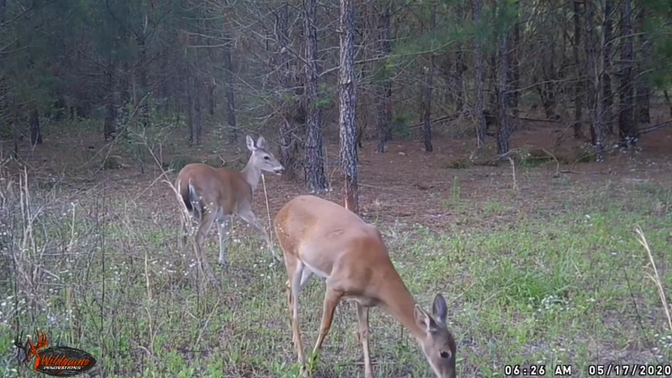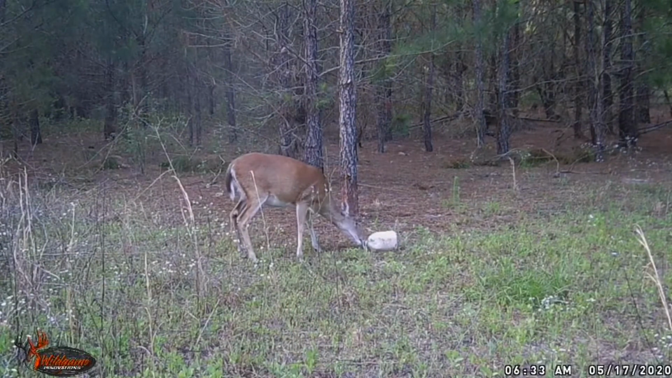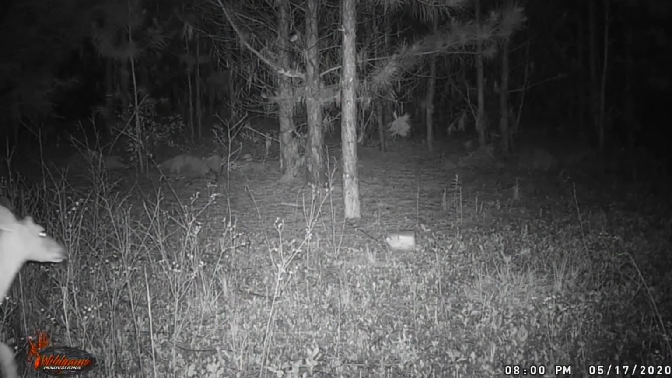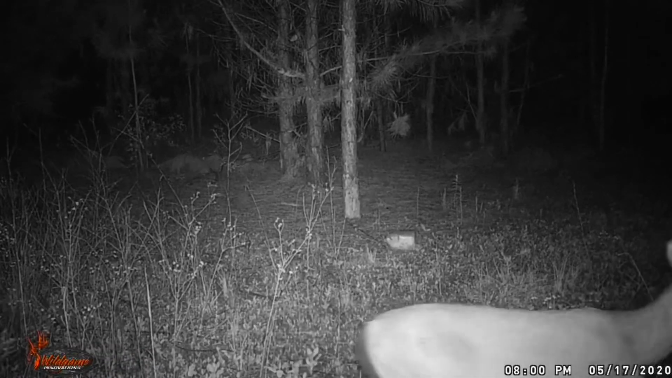And you just about walk up on them. See him hit that jug right there and have some corn pop out. Now I replaced that milk jug with just a clear plastic jug that had the hole cut out in the side instead of on the end. That's a pretty little buck popping out on us.